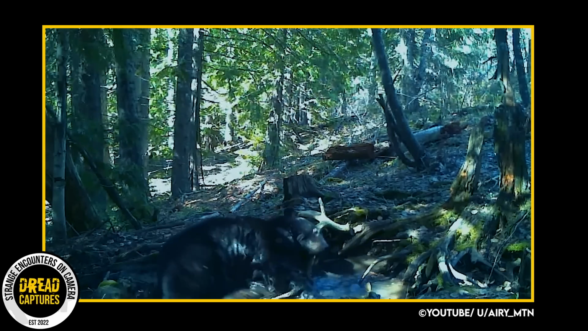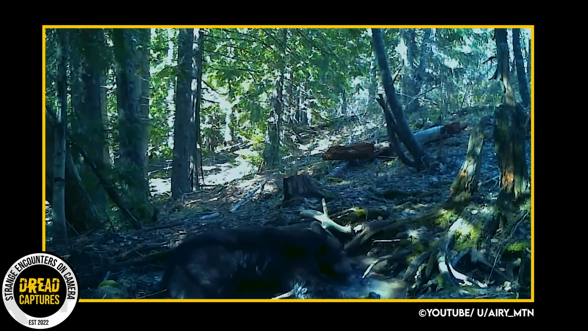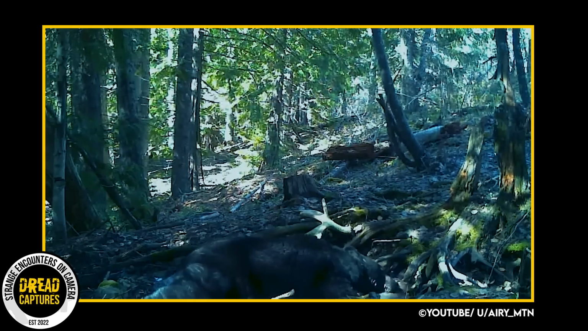If you haven't noticed already, check out the antler shed from a moose. That's pretty cool.